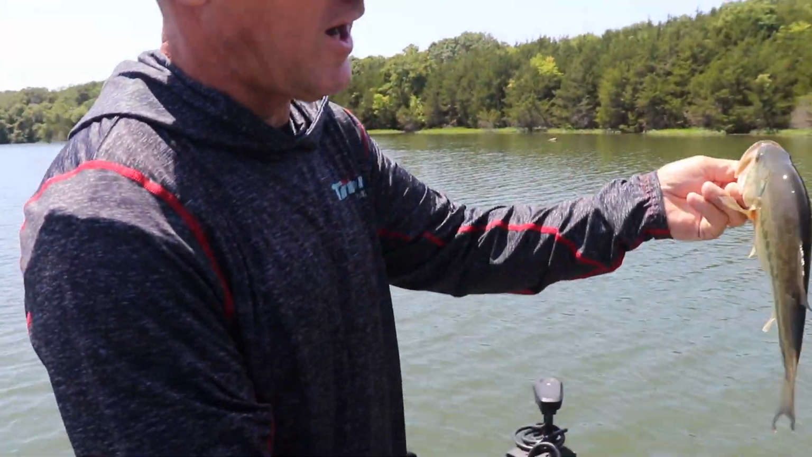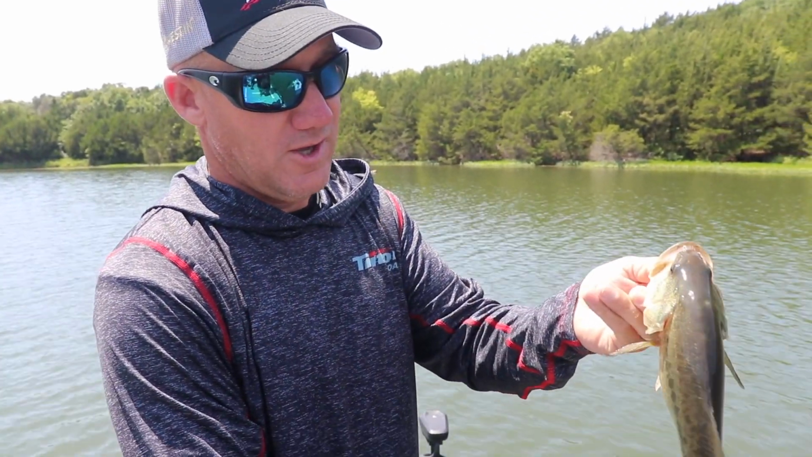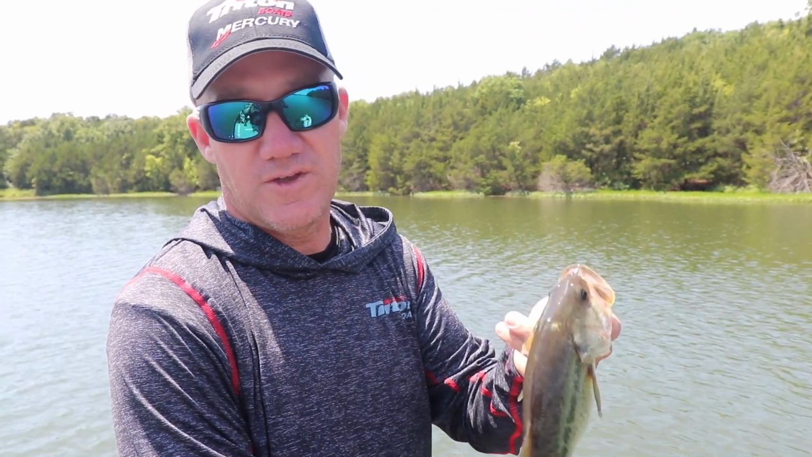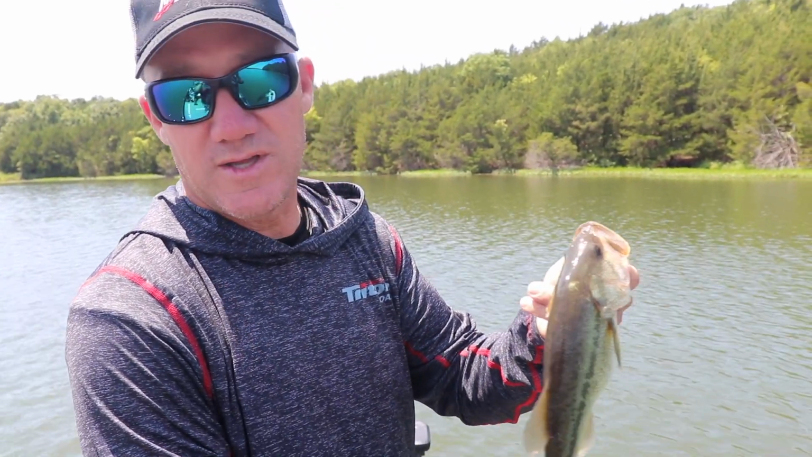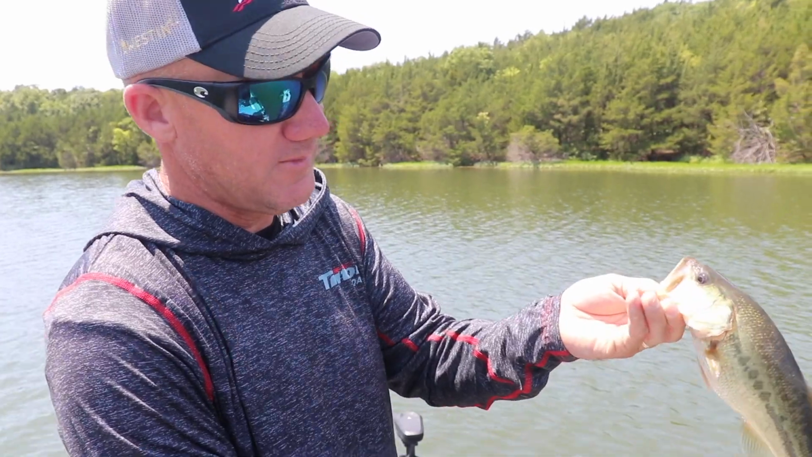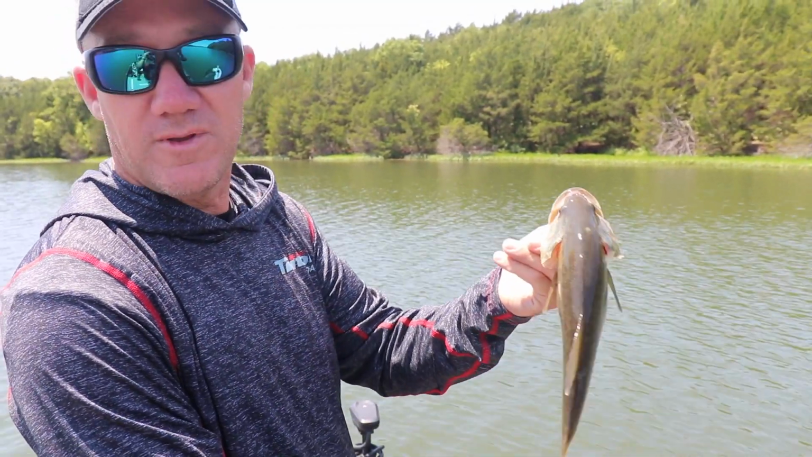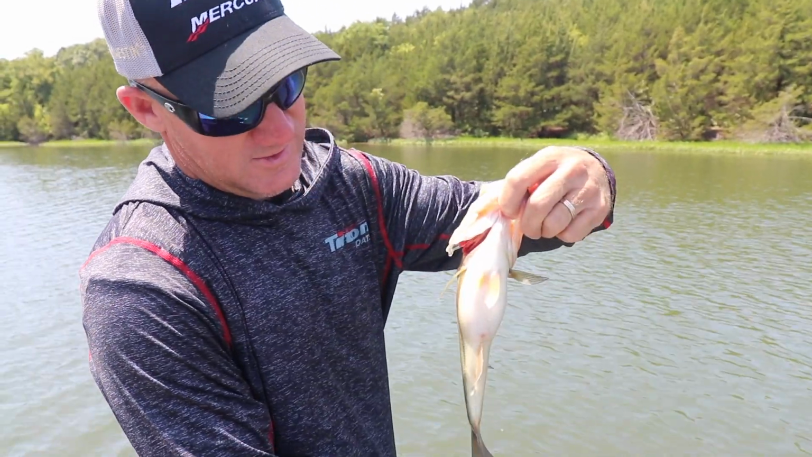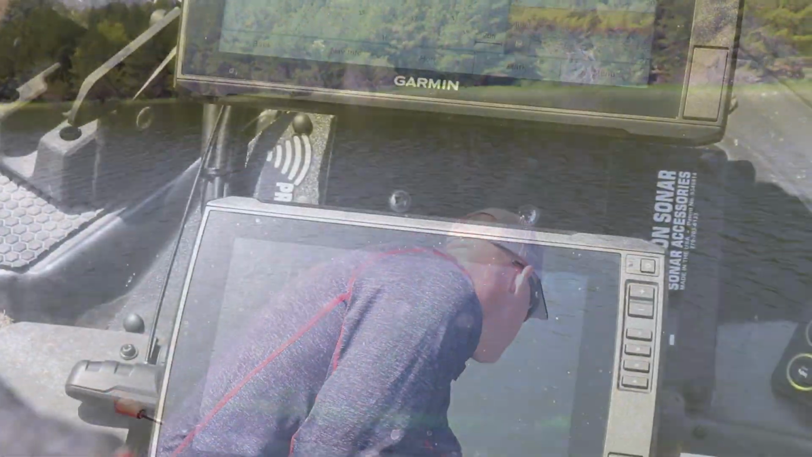Now guys, that's not a giant fish, but I'll tell you what, when you're learning how to fish and become a better fisherman, I'll take this kind of stuff any day, because I knew I did everything right to get the fish to bite. A lot of the size depends on the lakes you're at, the time of year and all that, but that right there makes me feel pretty good. Look how fat that sucker is. He's eating well.